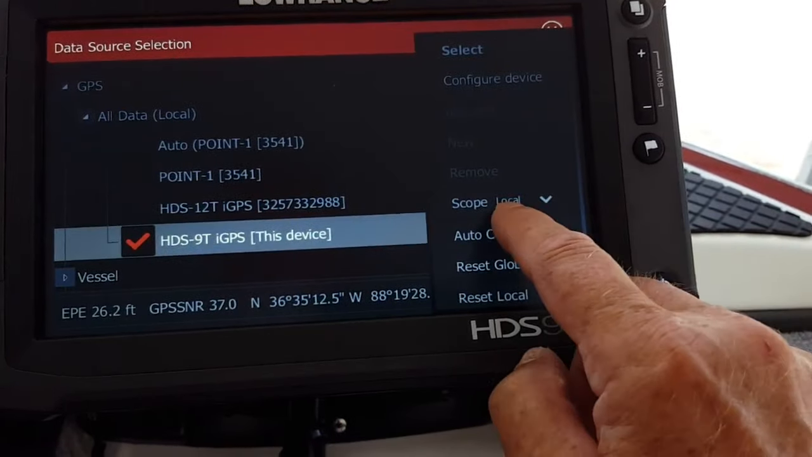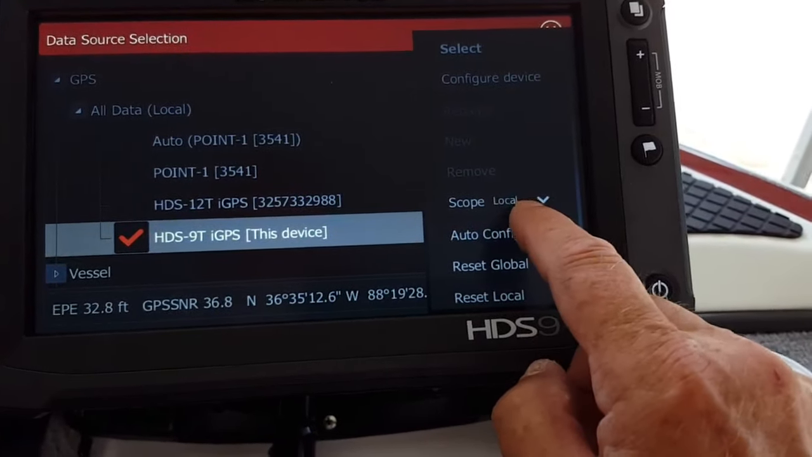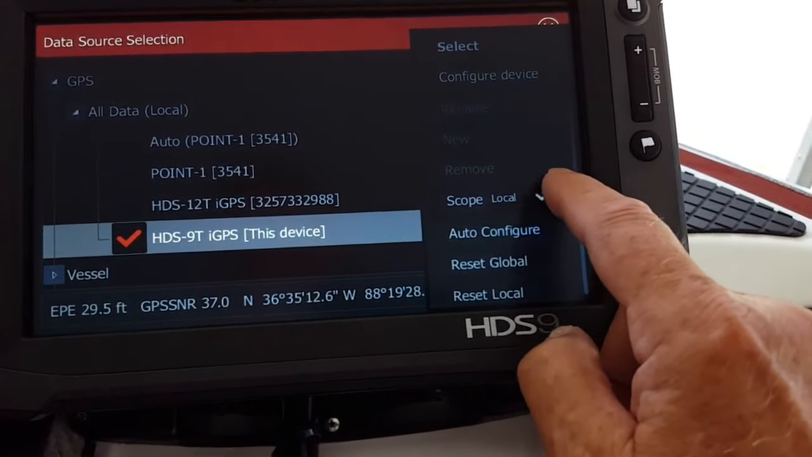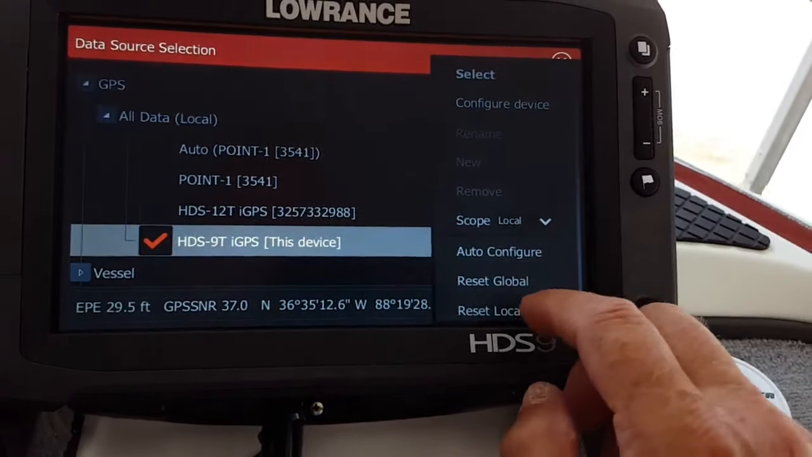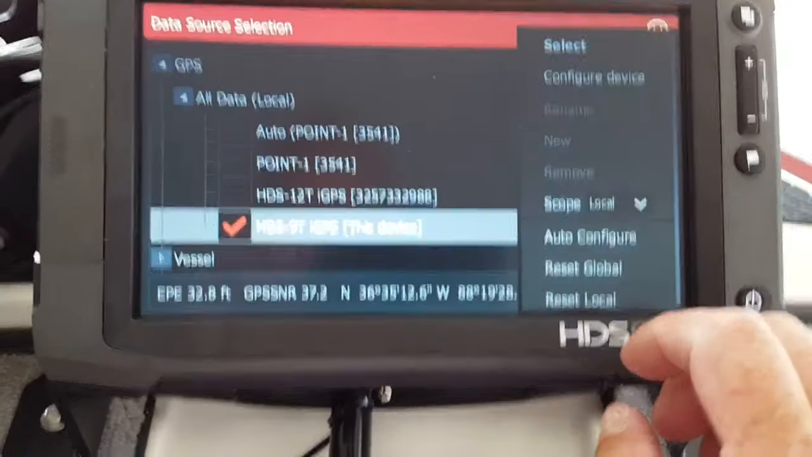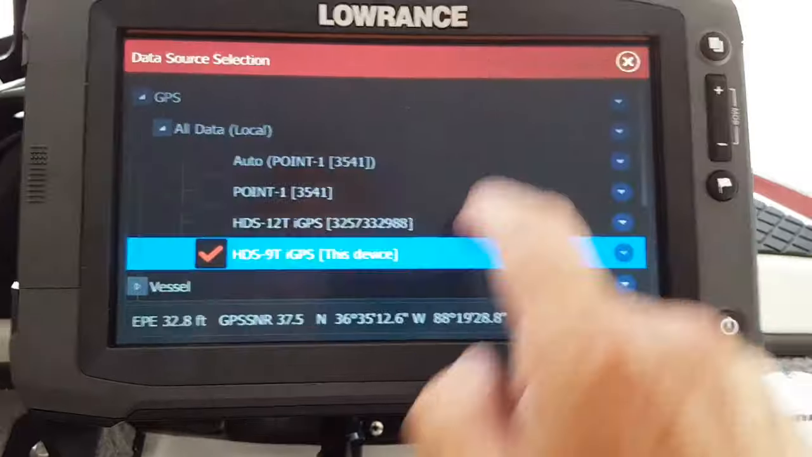So you can open up the screen and there's where it says your scope setting is the one where you change the local and the global setting. You want it on local if you're in the United States. And I happen to be in Kentucky on Kentucky Lake, so I want to run mine on local setting.